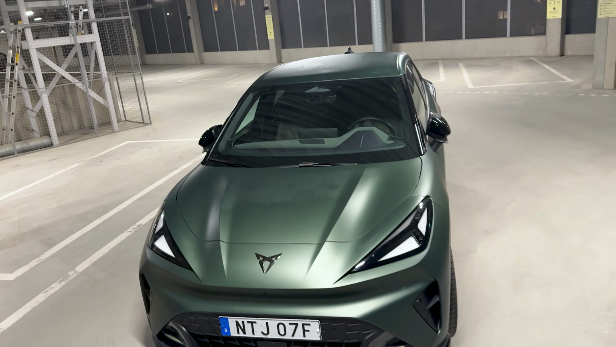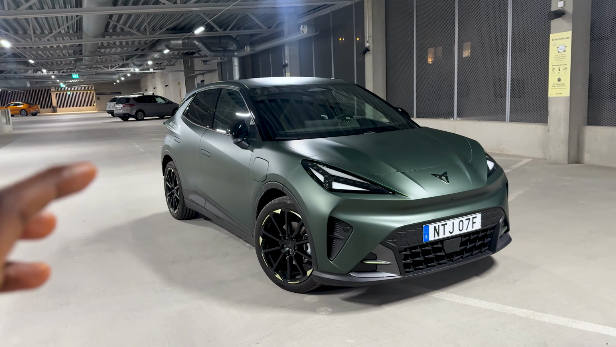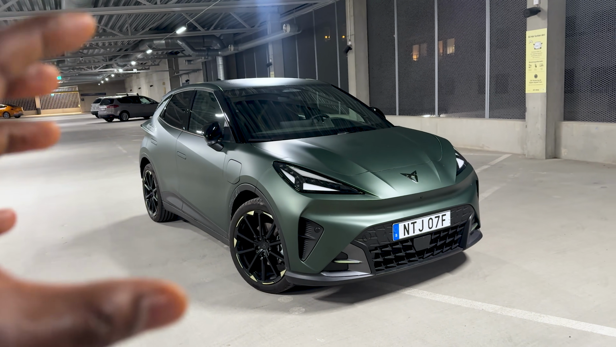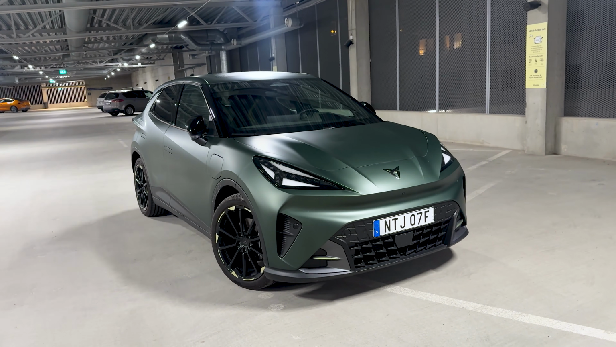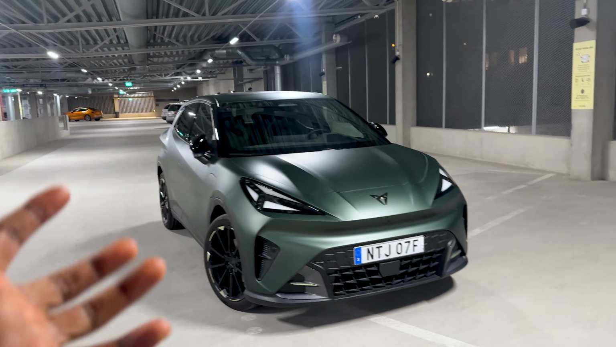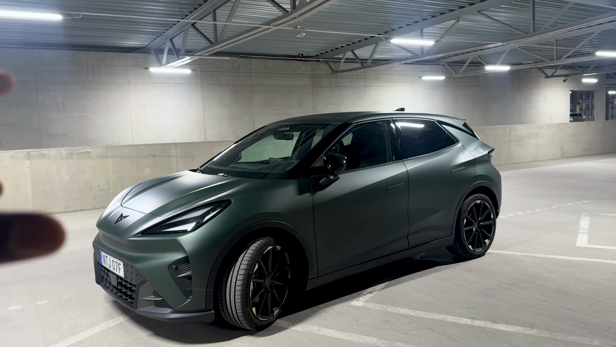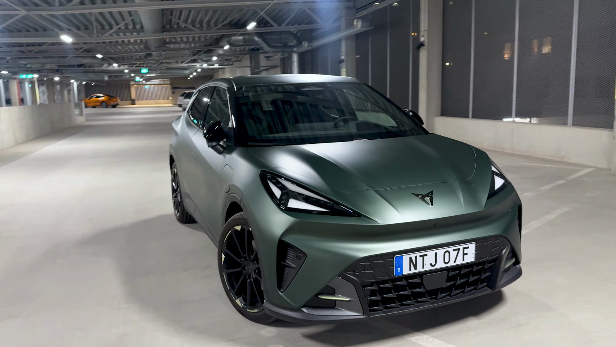For this Cupra Raval that I have here, it's some of the most fun to drive, some of the most interesting electric vehicles that I have driven and experienced. And you know how we do it in this nighttime POV. It's going to be a chill approach. We're going to start with simply the looks of this thing because this is some of the most perfectly proportioned electric vehicles. Honestly, it's visually appealing.